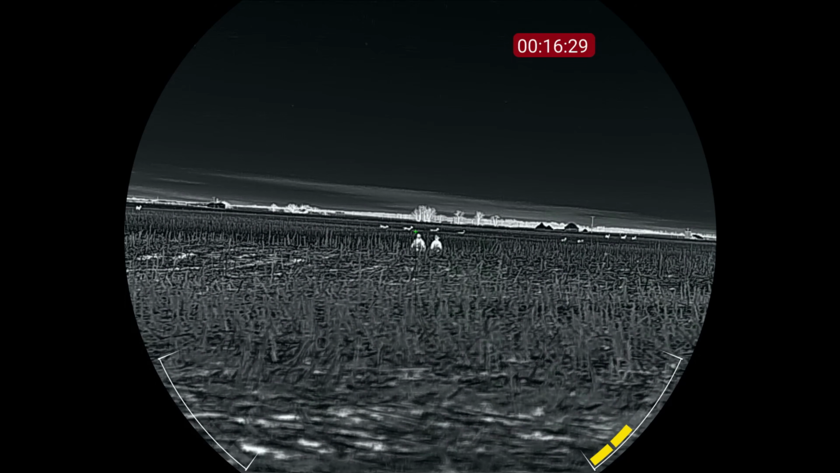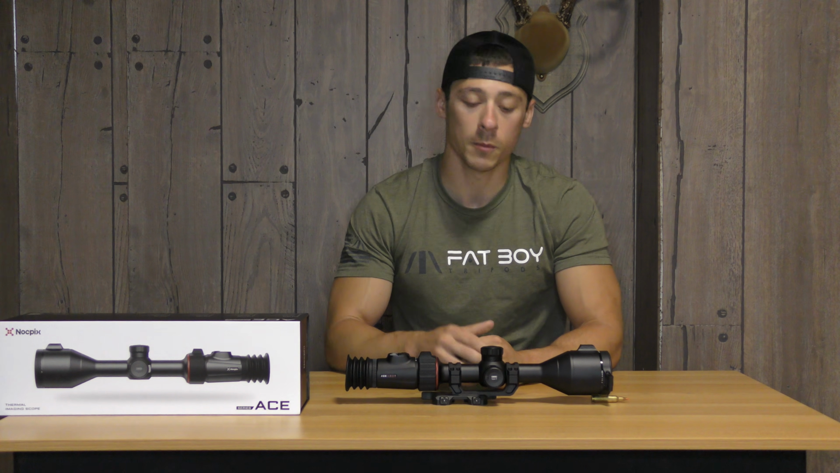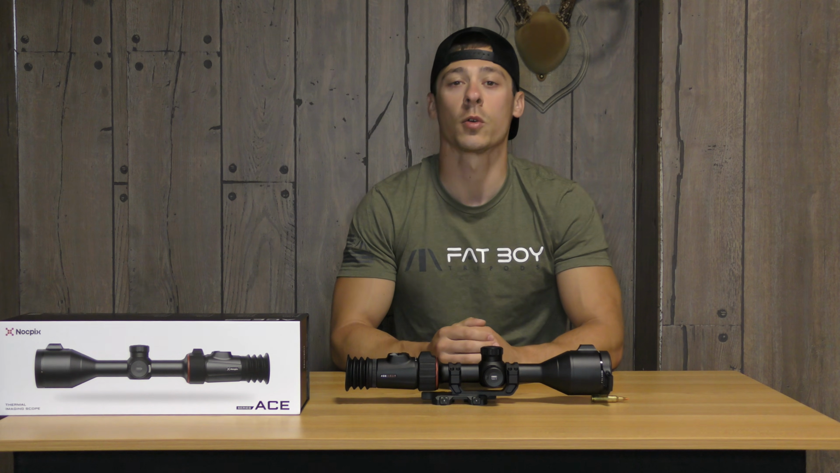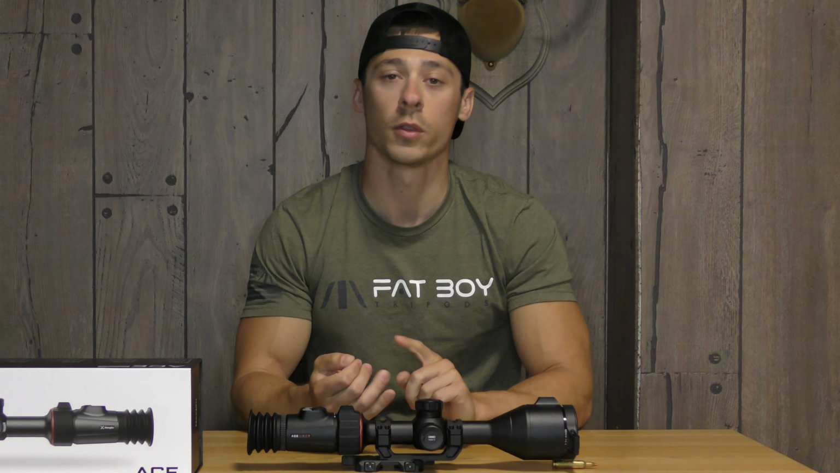take your next shot. So your 12 micron pixel pitch sensor, your 15 millikelvin rating, those two specs right there, that's what's going to make this scope stand out so much better. You're going to get a better pixel quality out of that 640 resolution. You're going to cut through all the smoke, the fog, the snow, and the humidity much better, which is going to enable you to hunt through those conditions better, see further, and make better film.